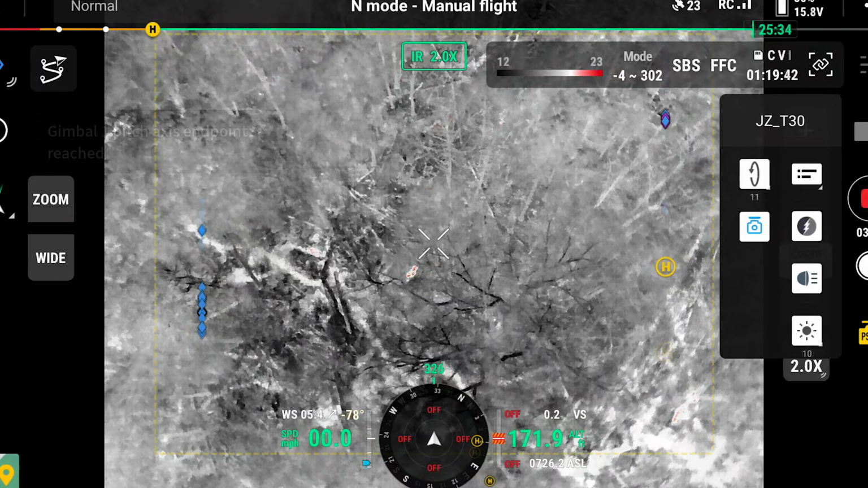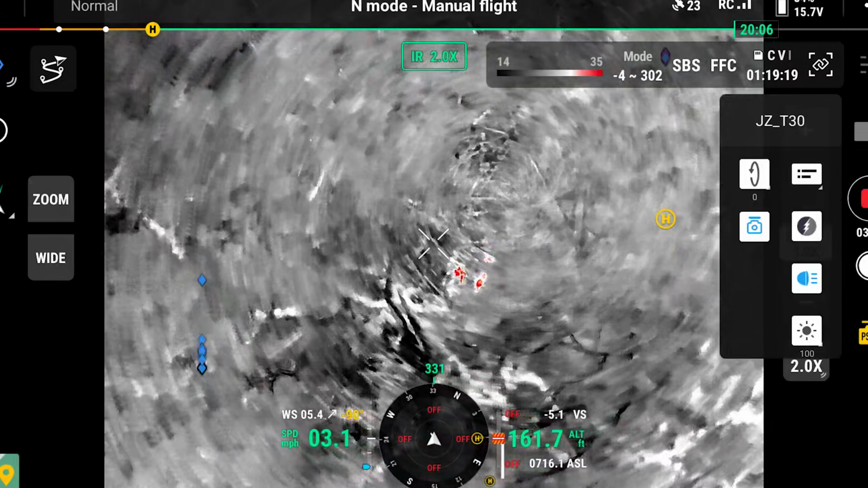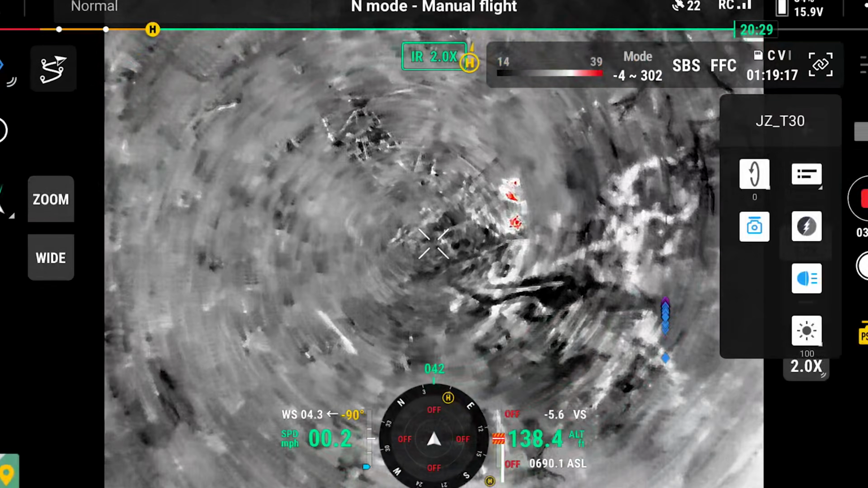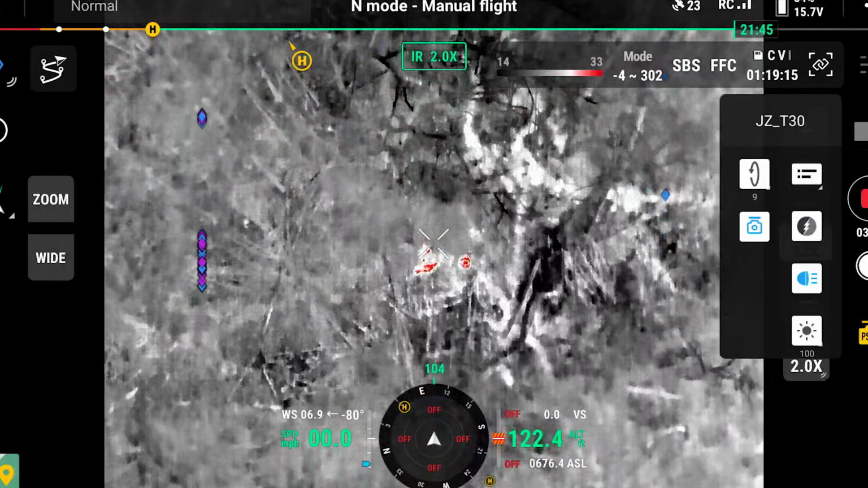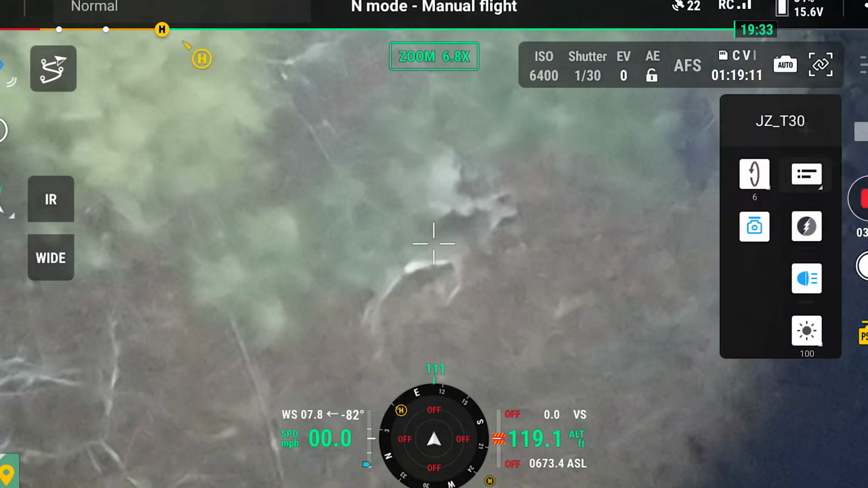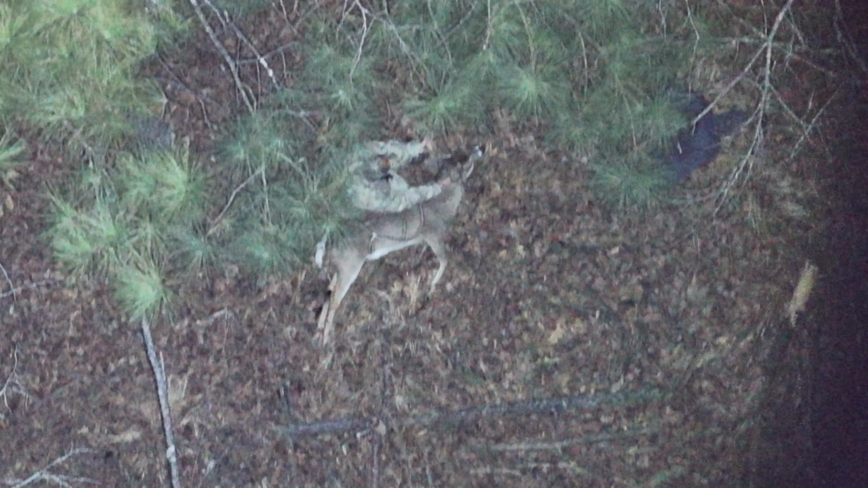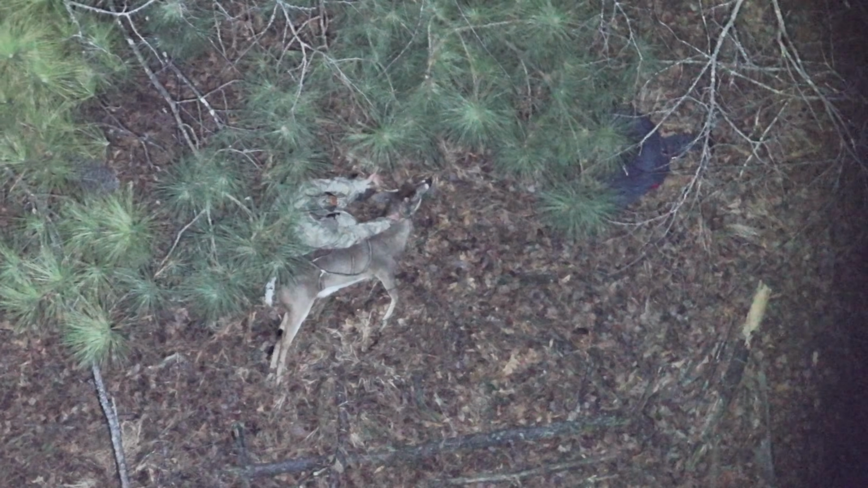Crap, he's right there. That's a good one, man. That's a 10. You want to get your picture with him real quick? Yeah. That's not a 9, that's a 10. Heck yeah. Oh, he's still sick. No, he's a 9. He's missing his brain. Let me get my flash on real quick.